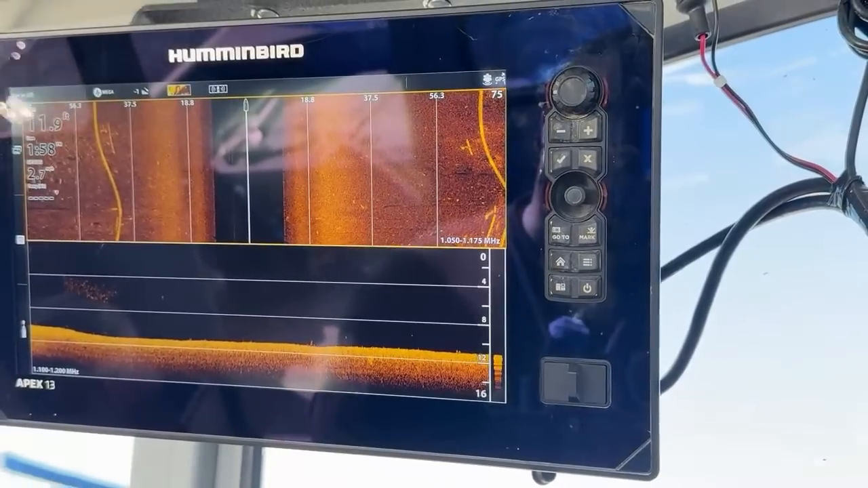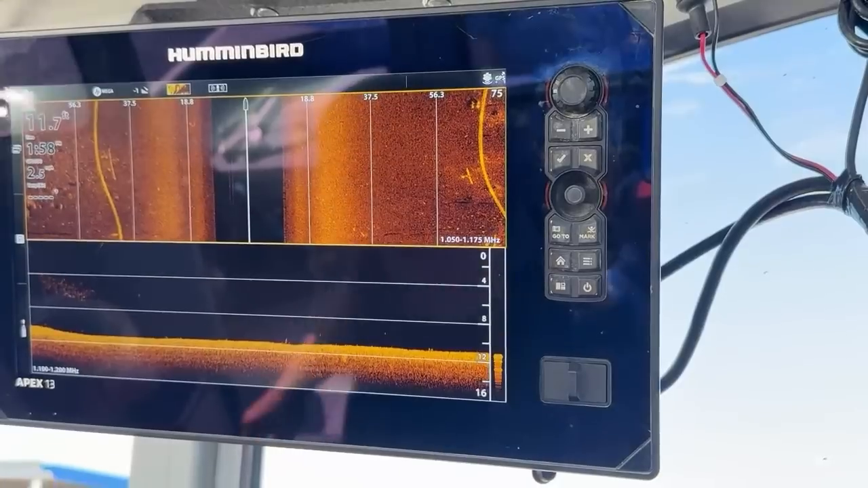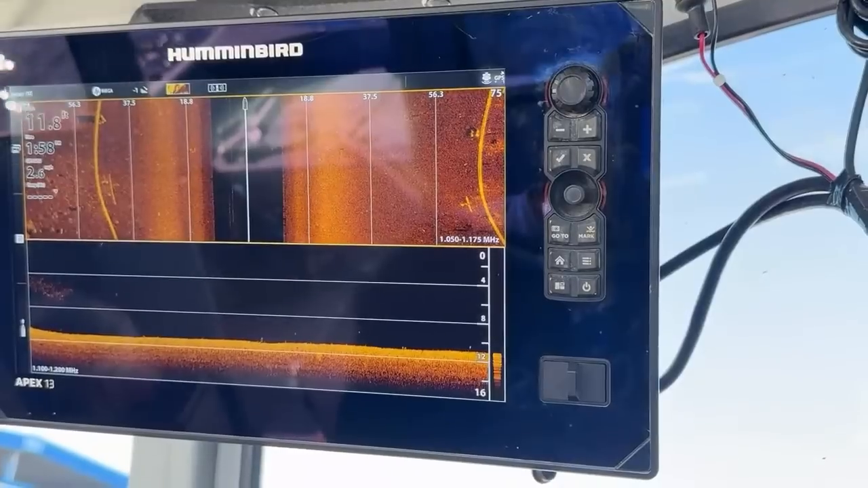Yeah, I was actually able to take a lot of that glare off. I wonder what that is. Oh, that's just, I can't take the glare off that.